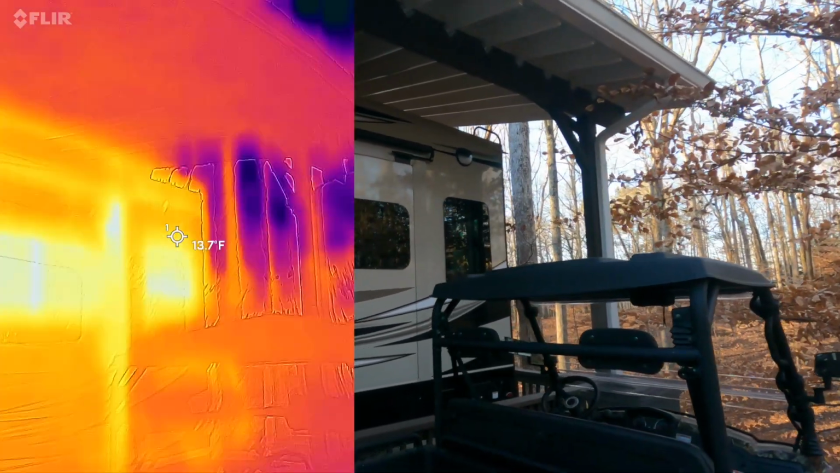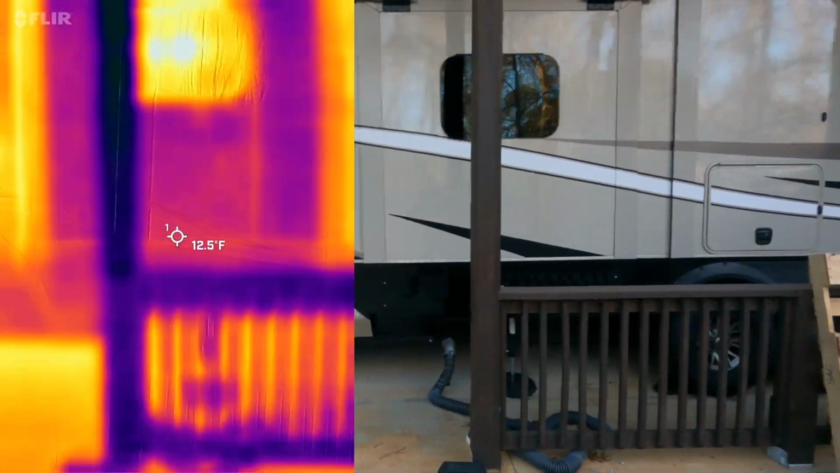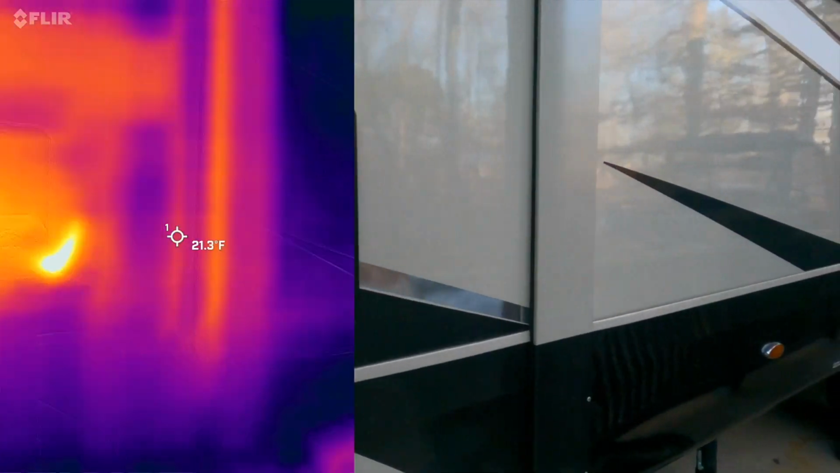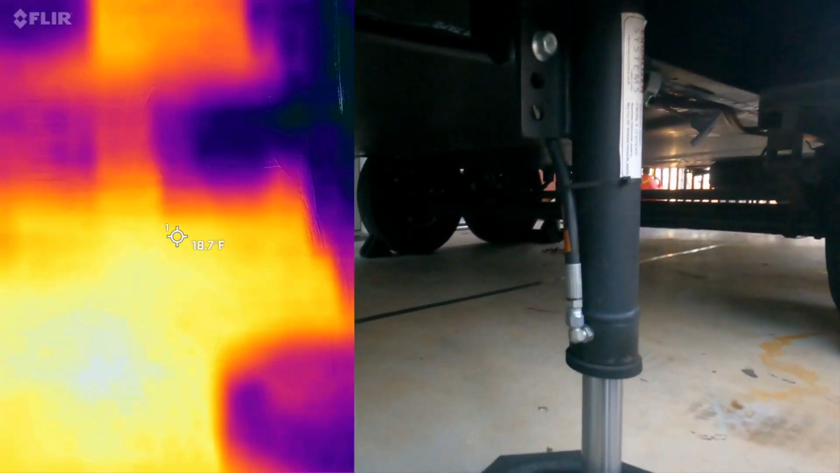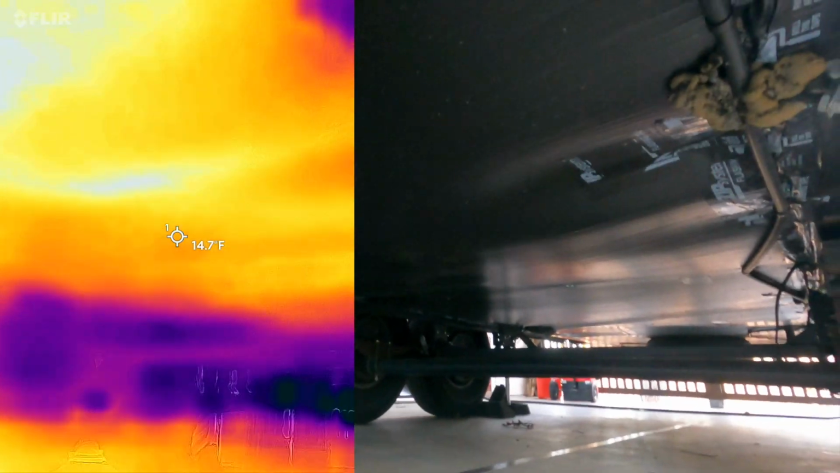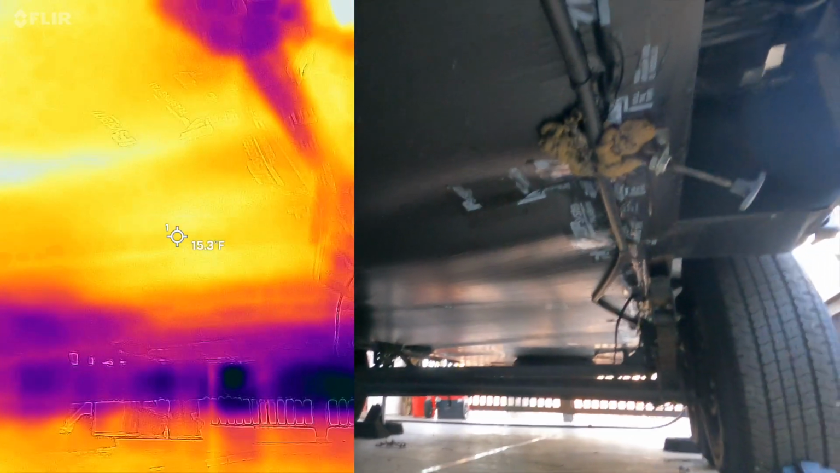So pretty interesting. Let me show you the underbelly, because after all, for those who are subscribers, you know that I've sealed up my underbelly, and I'm curious what it looks like down there. So let me see if I can get you a good shot. All right, so we are registering 15 degrees.